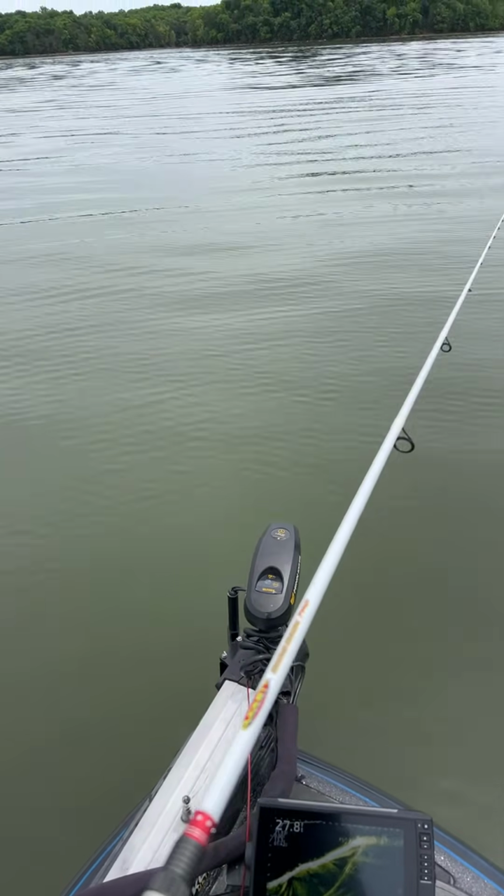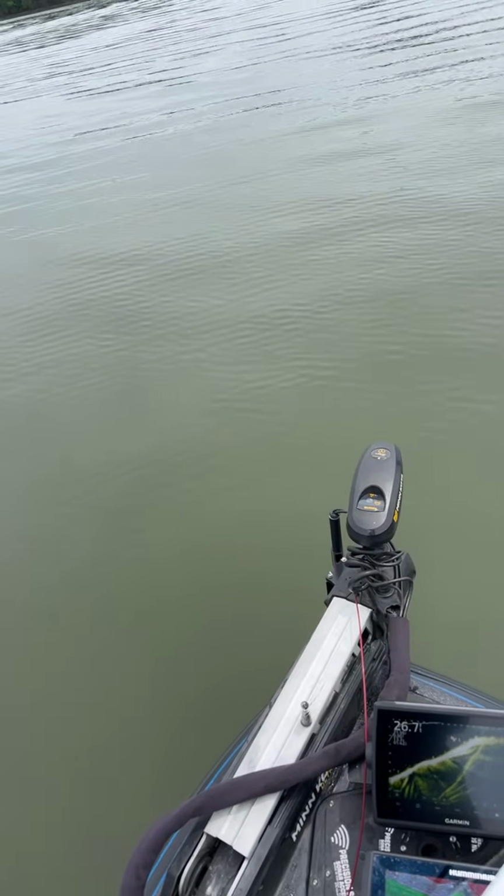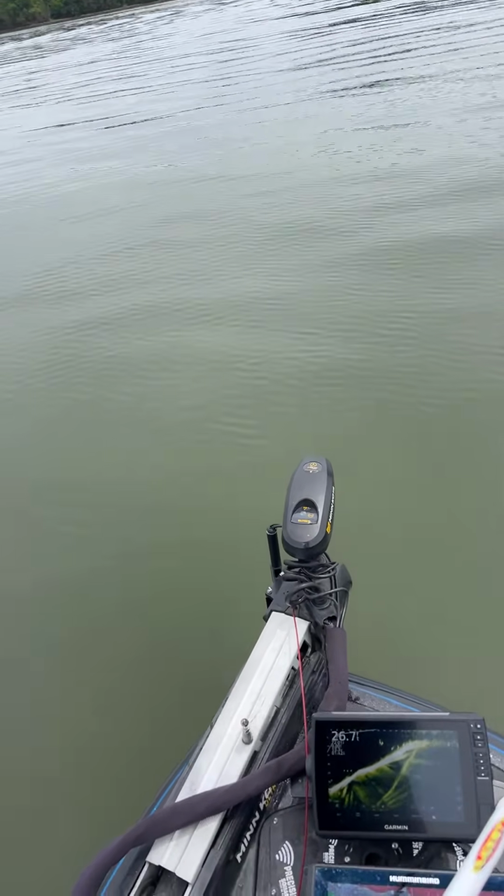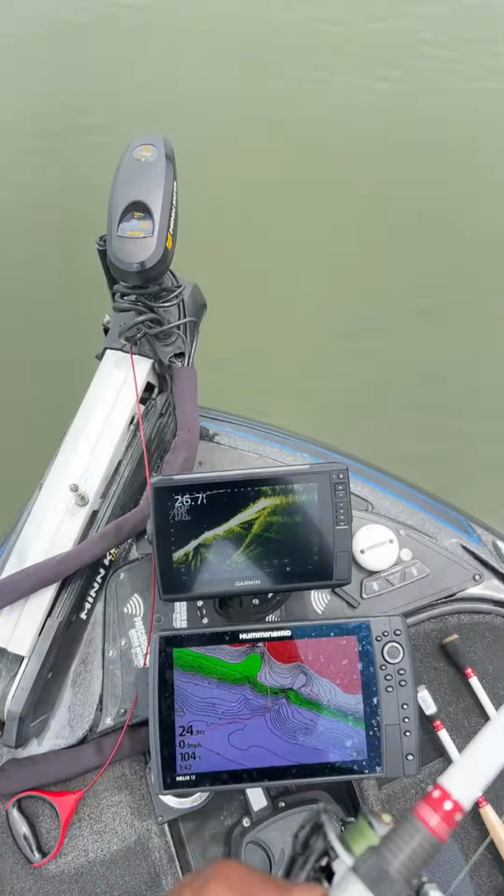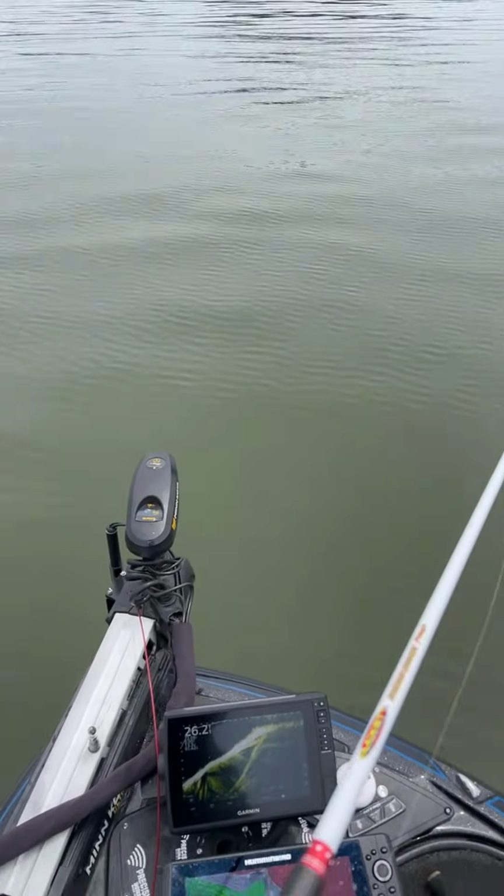What's going on? We got Brian in the chat. Oh my goodness. We had a boatload of fish following this thing out here. I'm out here on the ledges right now. Look at that right there, guys. Can you see it? There's a bunch of them out there. They were like, what's going on, Money Bass? Is that you? That's right.